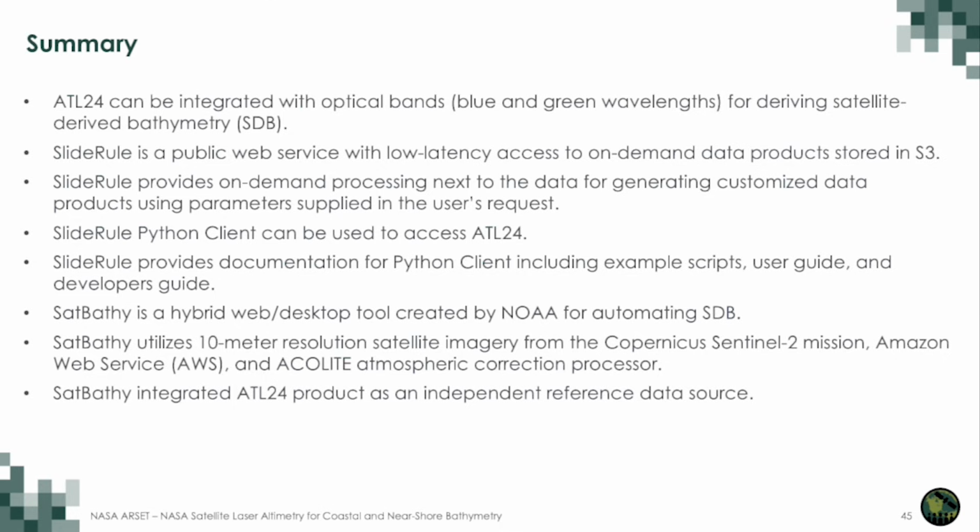SatBathy is a hybrid web desktop tool created by NOAA for automating satellite-derived bathymetry. SatBathy utilizes 10-meter resolution satellite imagery from the Copernicus Sentinel-2 mission, Amazon Web Services, and the Acolite atmospheric correction processor. SatBathy integrated the ATL24 product as an independent reference data source.